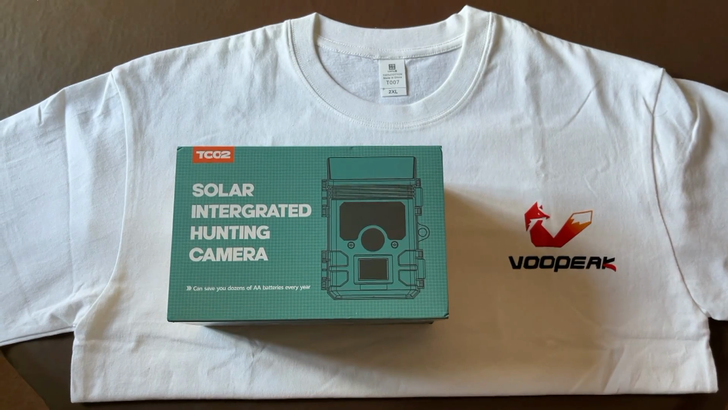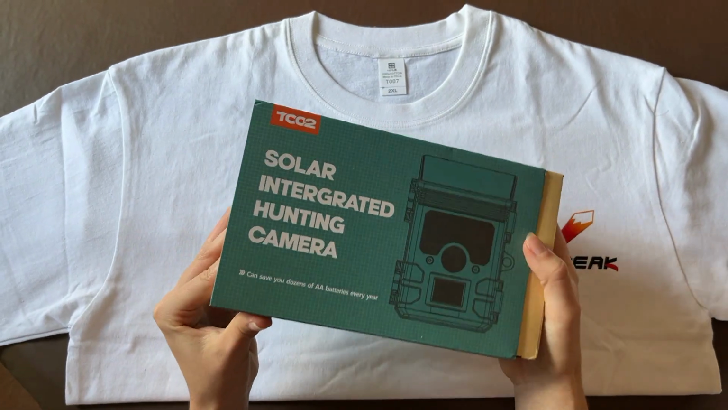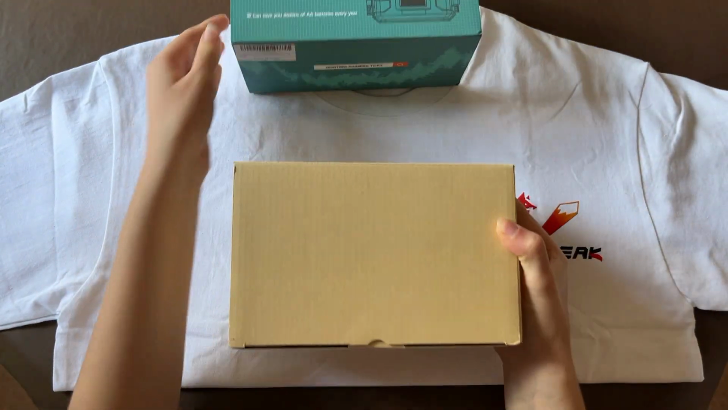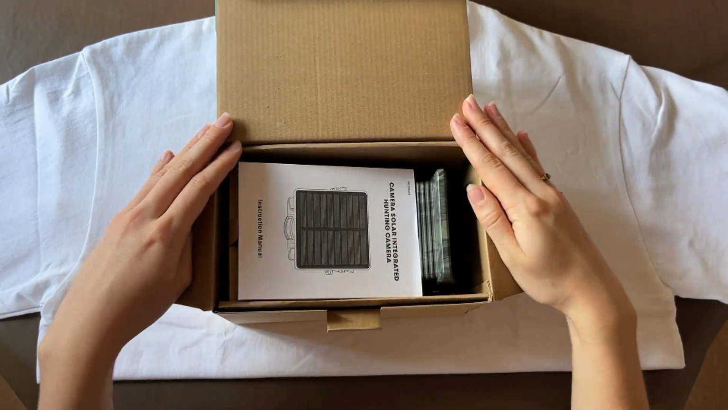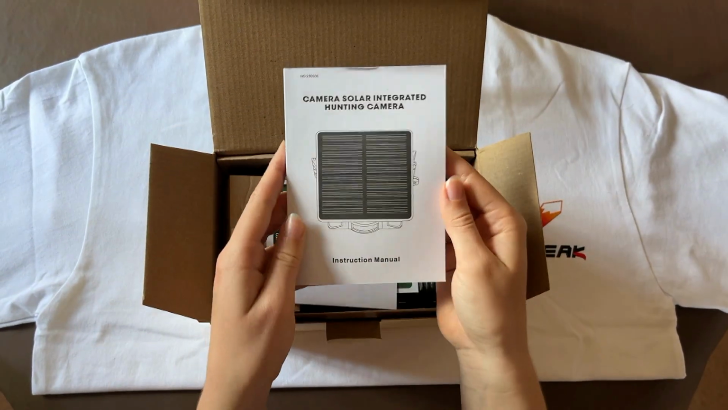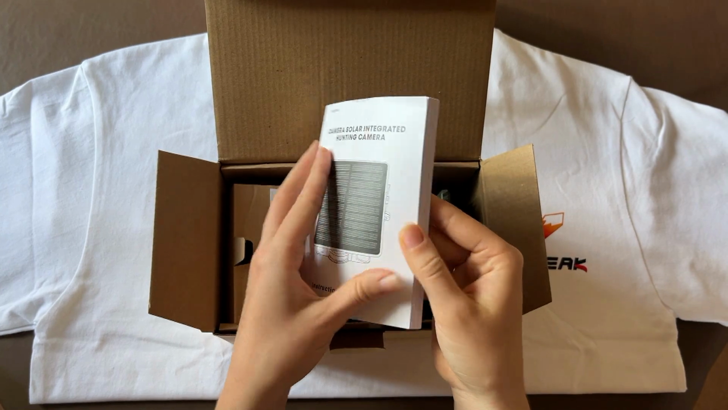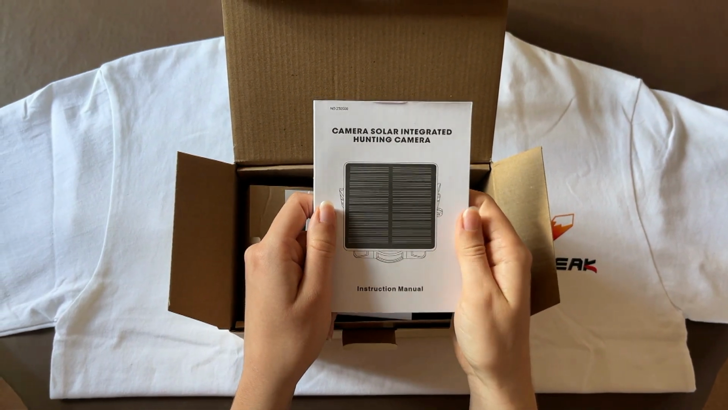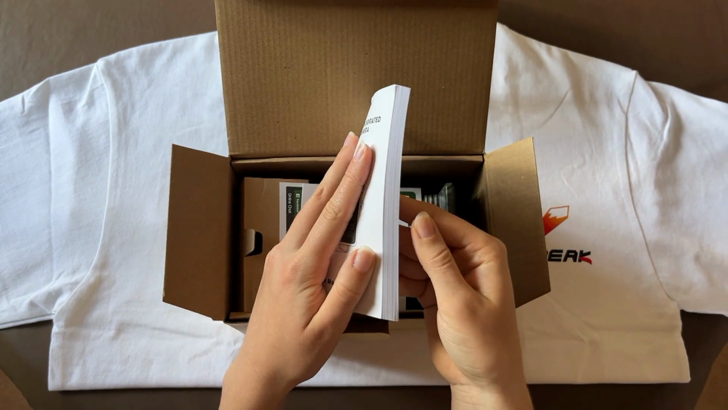First we'll start with unboxing the camera. It comes with this handy sleeve which is easy to take off and also protects the box. The first thing we have when we open it up is this instruction manual. It's nice and thick and it contains all of the information about the camera and also how to deal with any problems which you might have. This booklet also comes in several different languages.